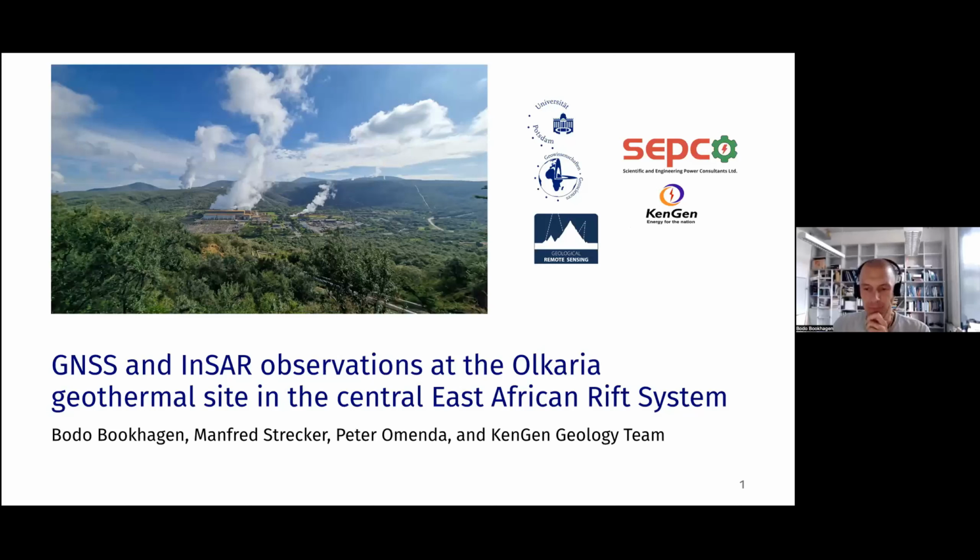So my co-authors Manfred Strecker and Peter Omenda, we have been doing fieldwork, field mapping in this area, including working with LiDAR data. And I would specifically like to acknowledge the CanGen geology team that helped us set up the GNSS network that we established at local sites in Olkaria.